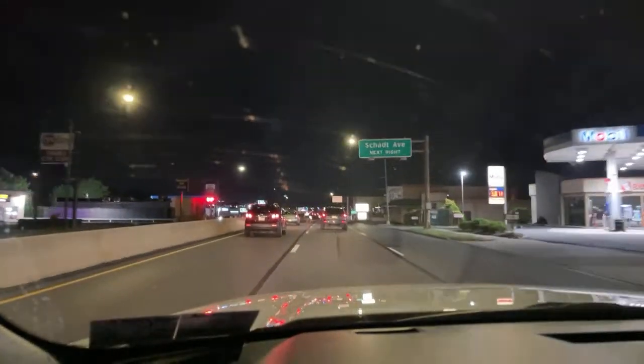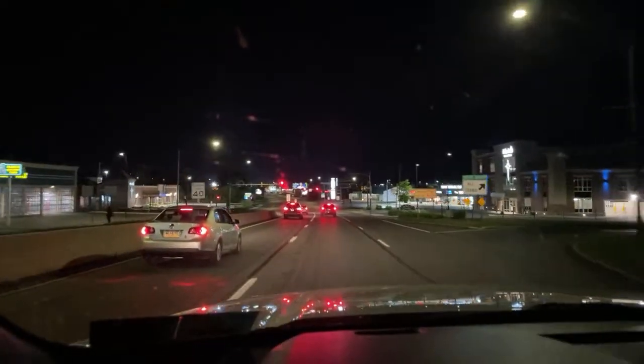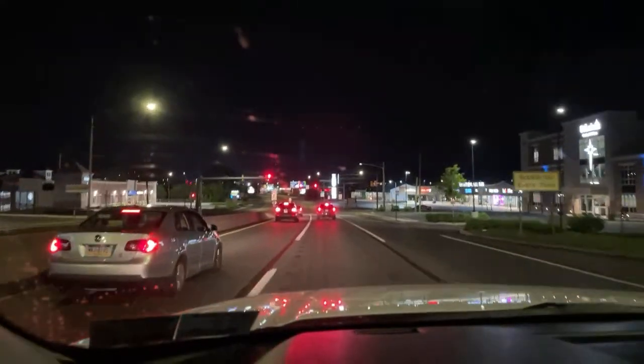Uh-oh, somebody needs drone services. All right, right here's the Sunoco. Let's see how bad the car crash is. 3 cars, no cops yet. 3 cars in the lot. Doesn't look too bad.